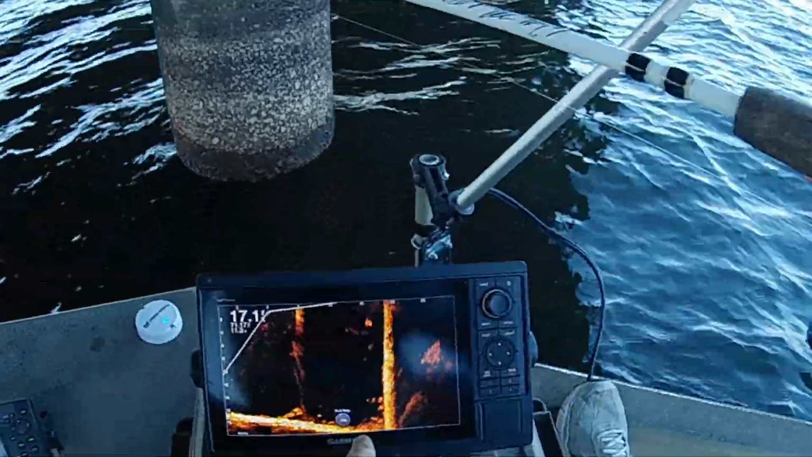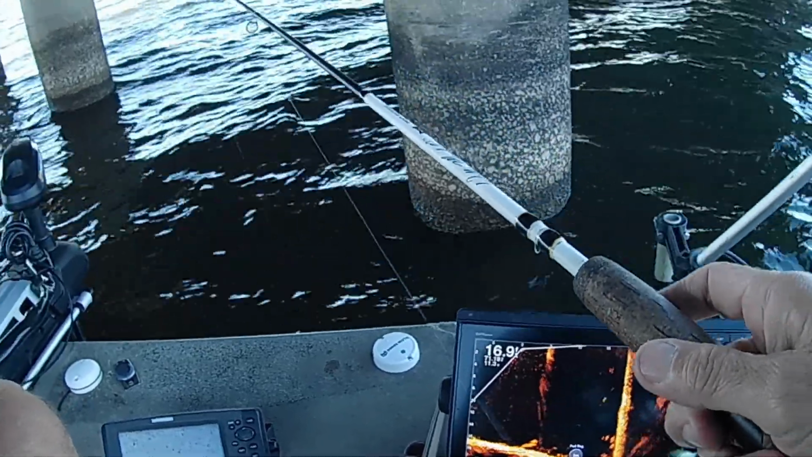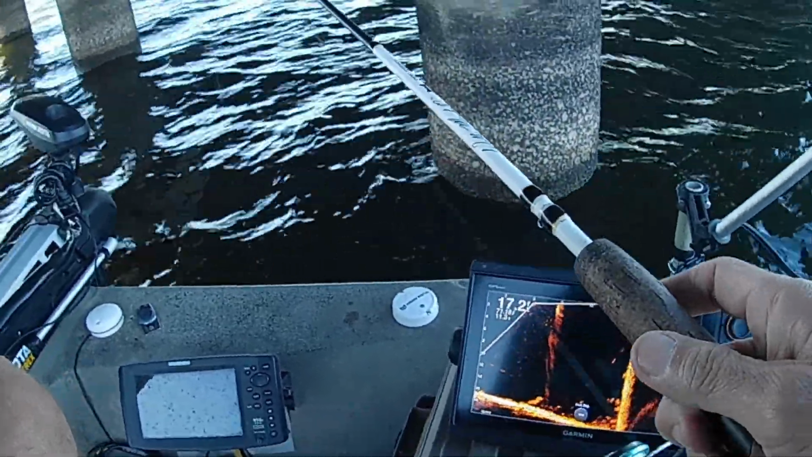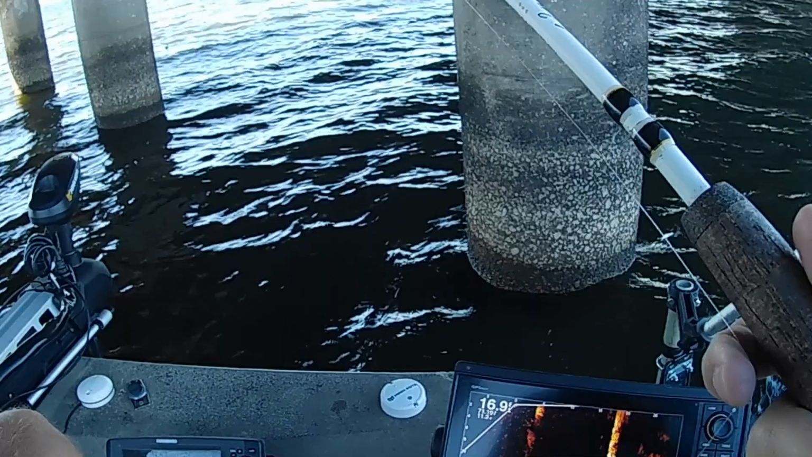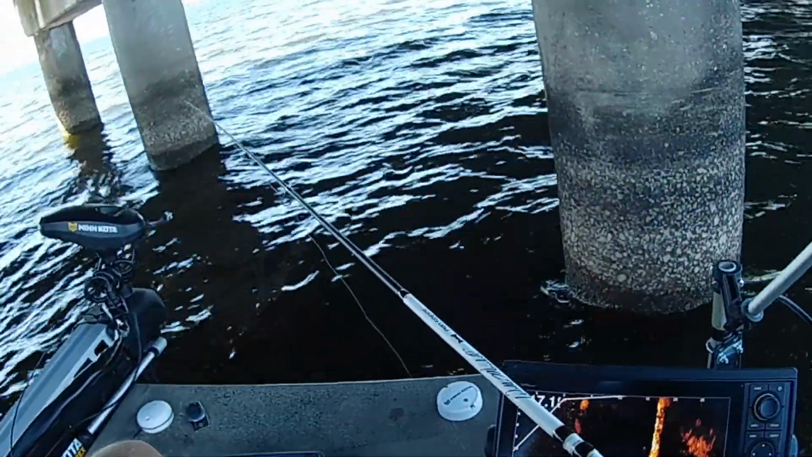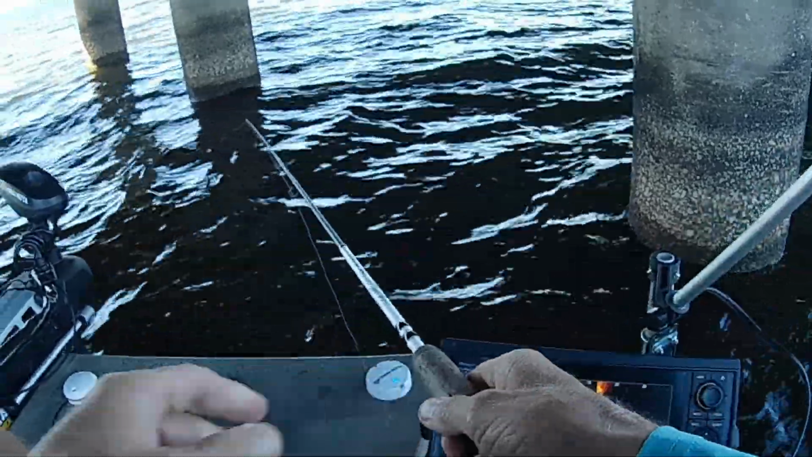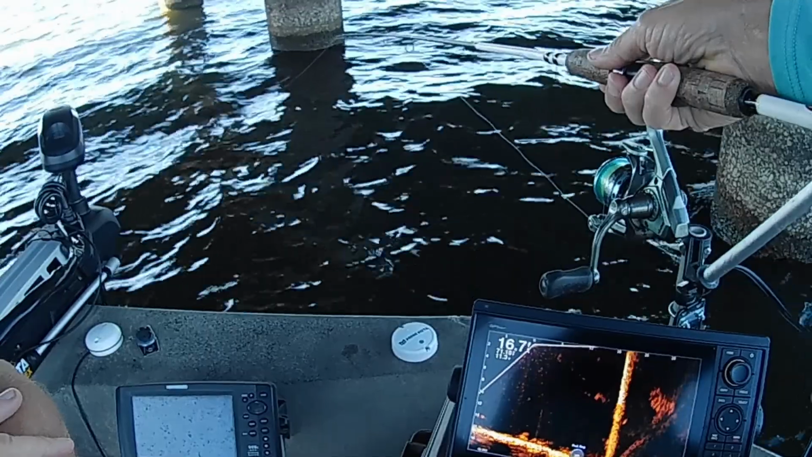There's a good group of them right up here. Look at here. See them all sitting around that pillar there? First, I'm going to stay back here, pitch it up there, and let it fall down through them and see if I can catch one like that before I get up on top of them.